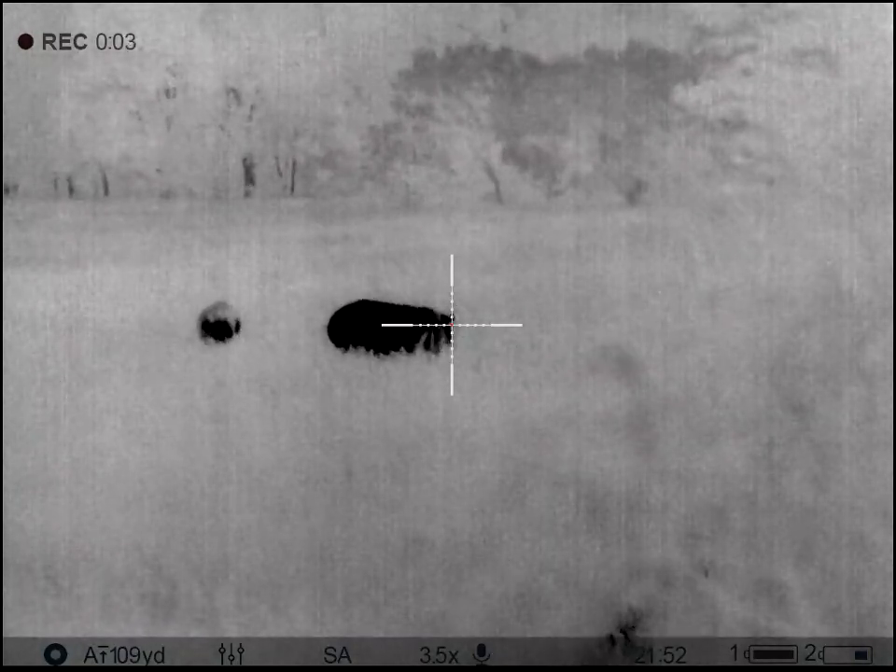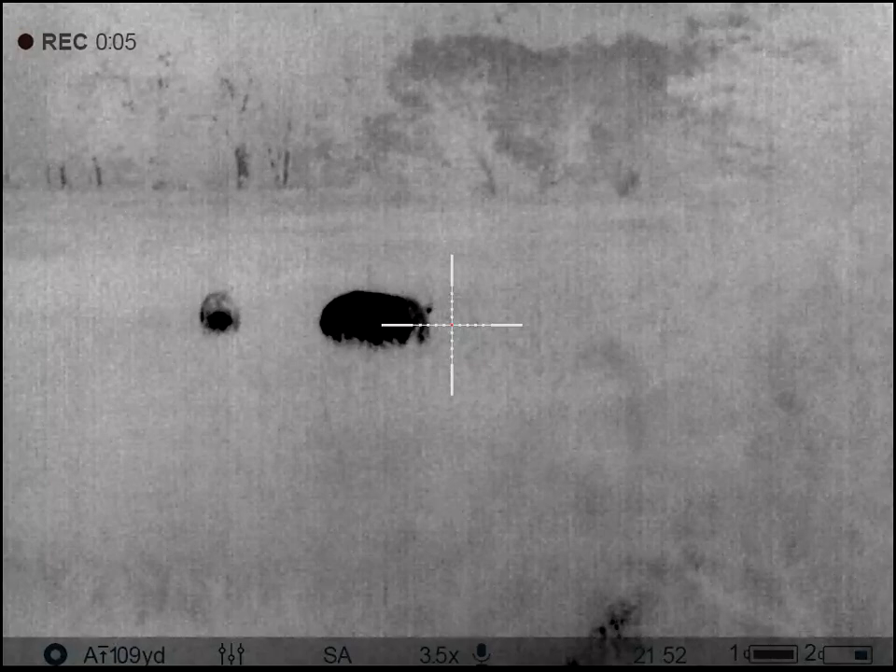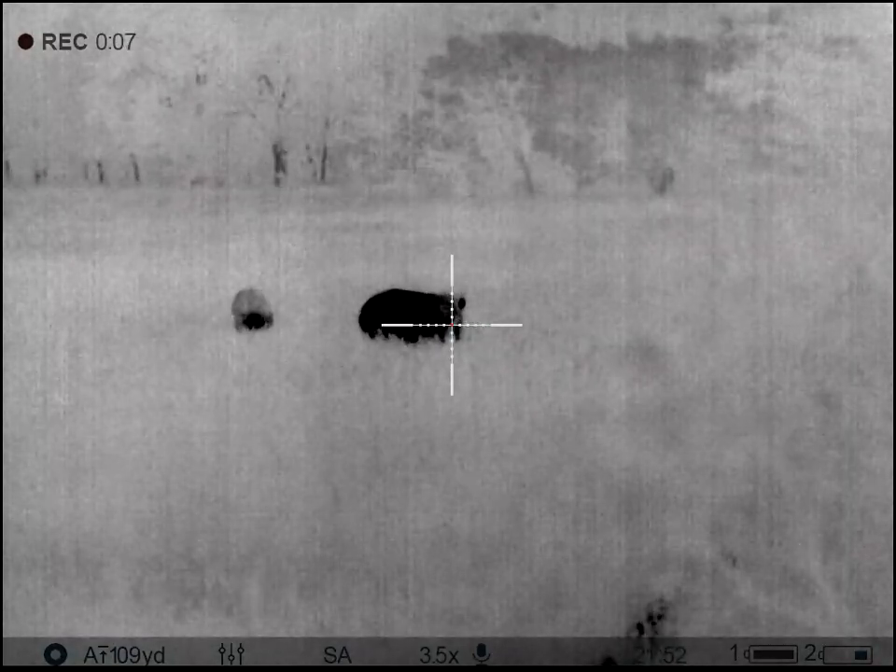Ready? Let me wait until she turns her head.